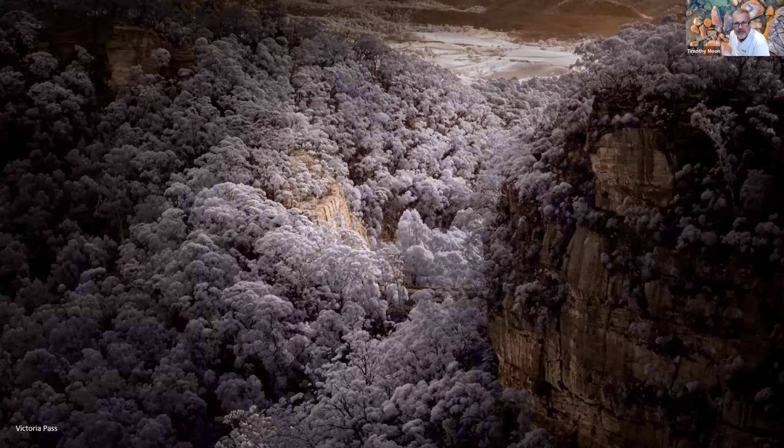And then this one's pretty cool. This was, I borrowed Robin's camera for this one as well. This is Victoria Pass, up on the western end of the Blue Mountains, up near Mount Victoria, heading down to the plains on the other side.